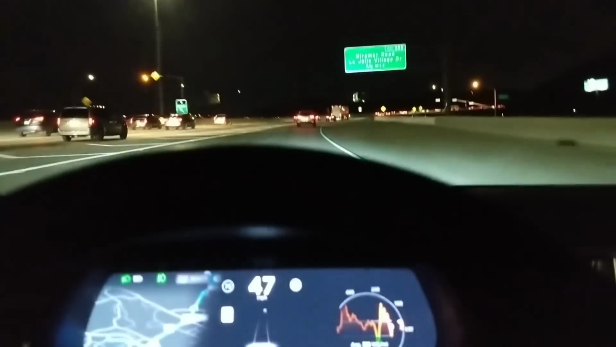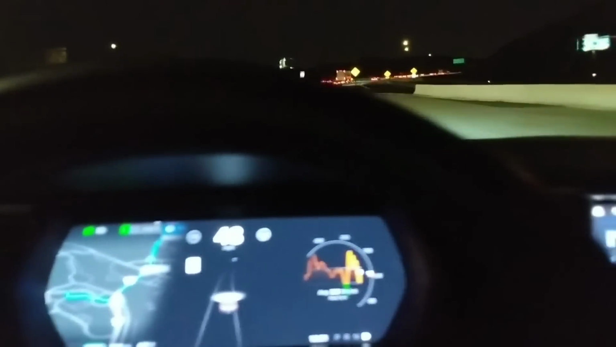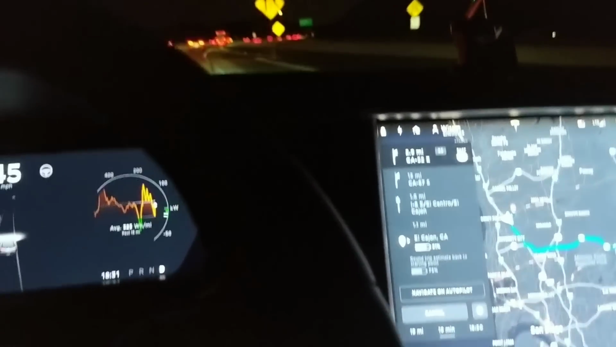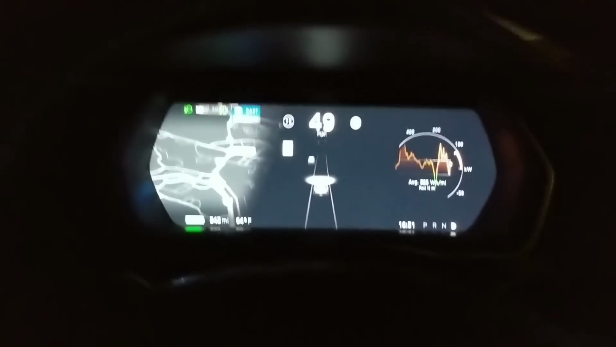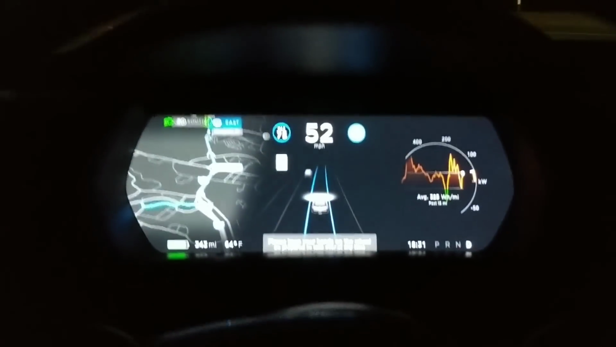So now we're heading on I-805 South, and what I did is I disabled Navigate on Autopilot just to show you what the regular Autopilot looks like on the highway. So if I pull the lever for Autopilot twice, Autopilot is now engaged, as you can see.